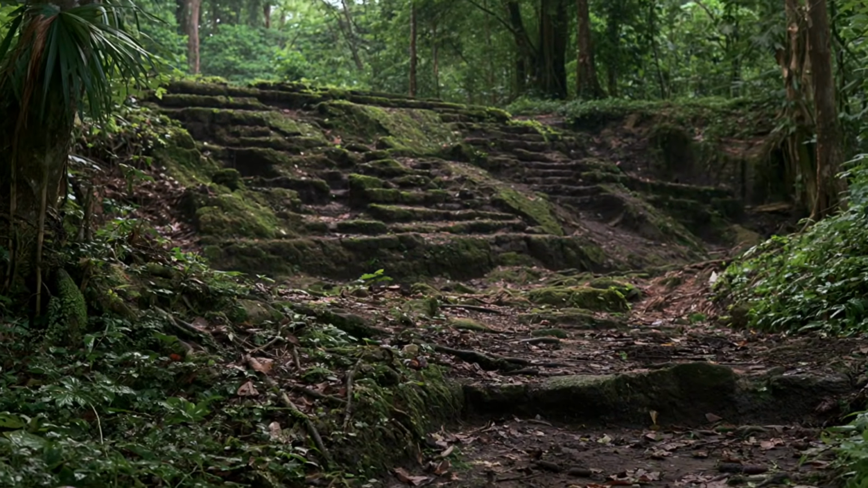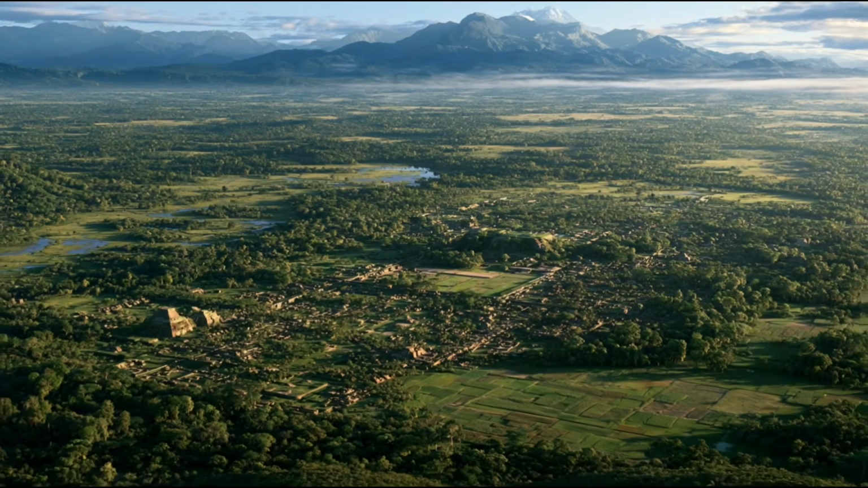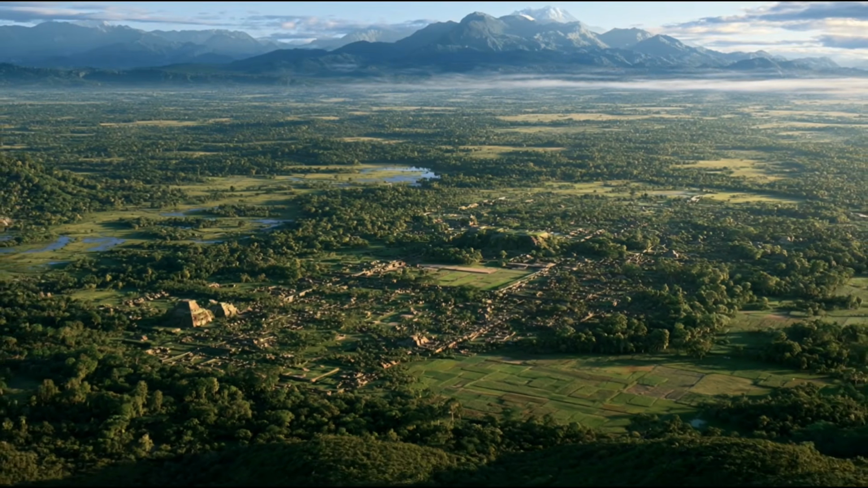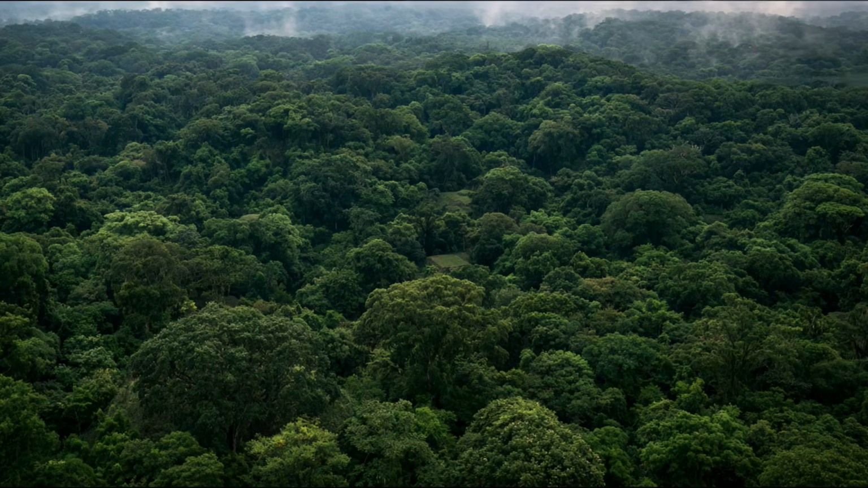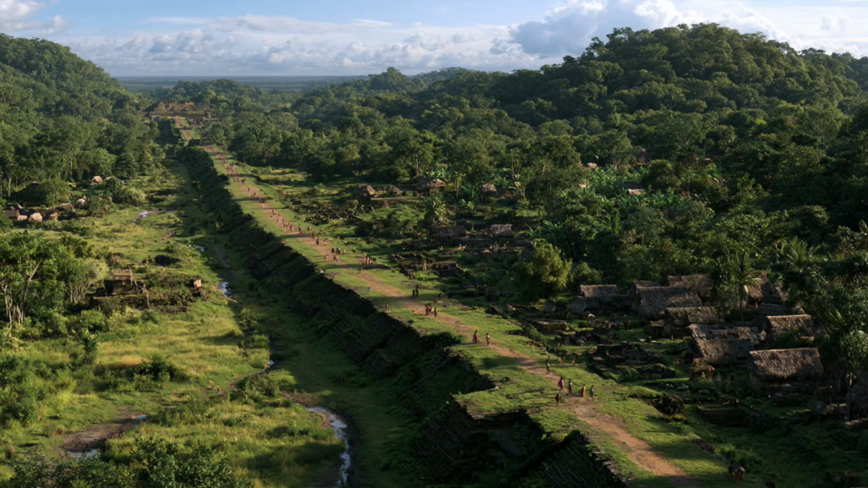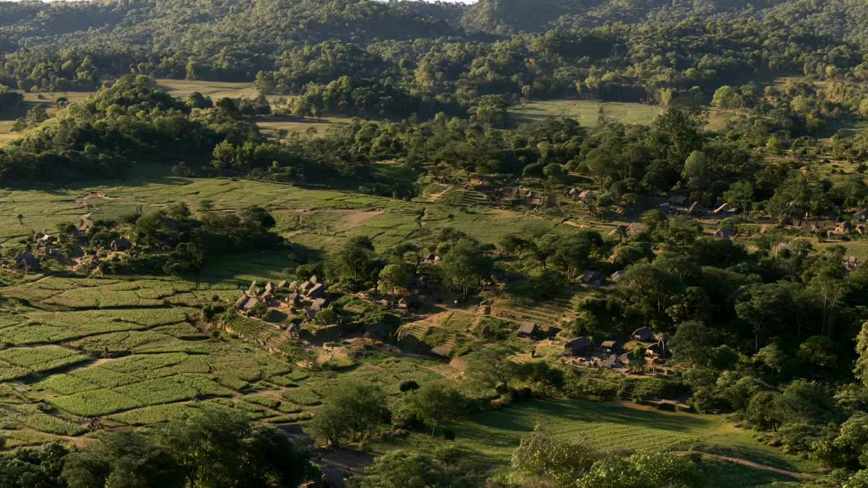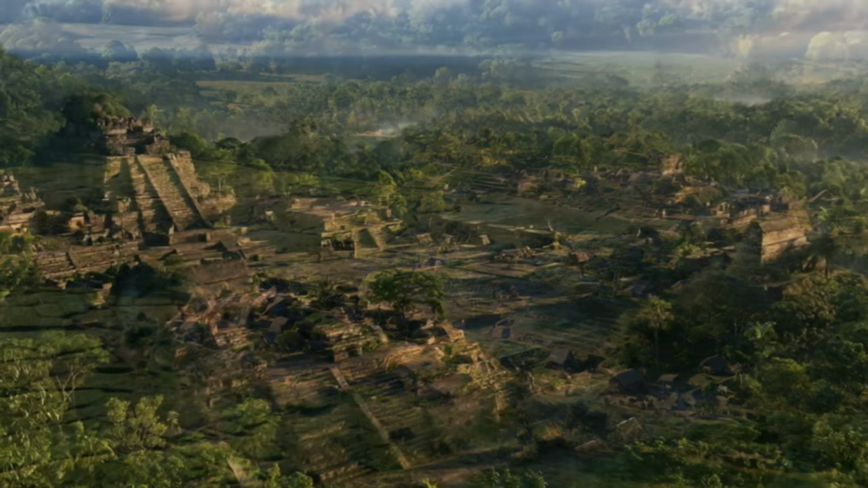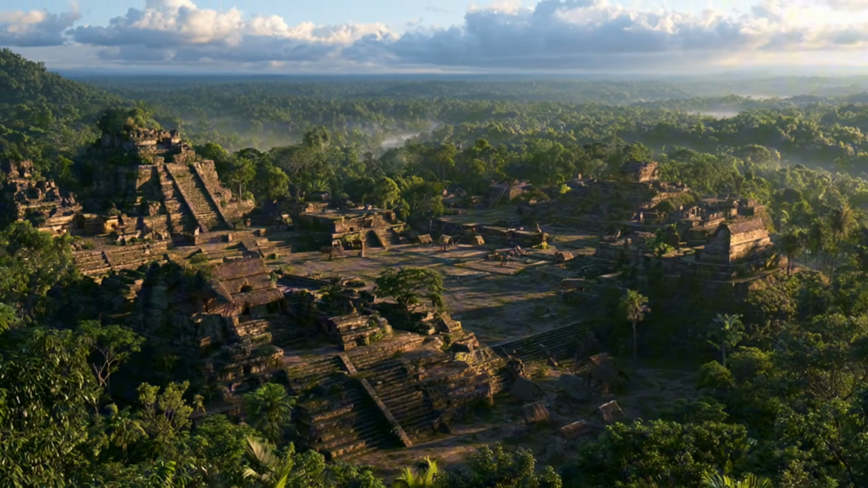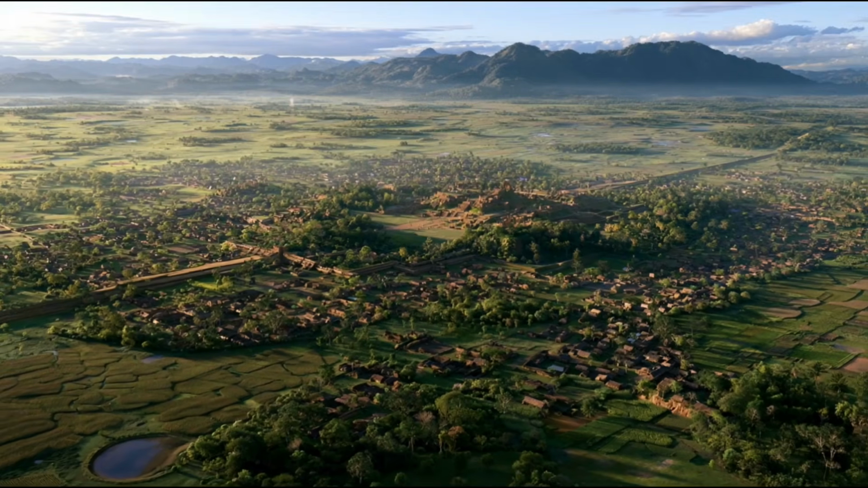Individually, none of these things rewrote Maya history. Together, they revealed something much larger. The ancient Maya had transformed this land far more extensively than anyone could easily recognize beneath the modern forest. Areas that seem isolated today were once connected. Land that looks wild now carried the traces of agriculture and settlement. And ceremonial centers that appeared to stand alone were often part of much broader networks of human activity.